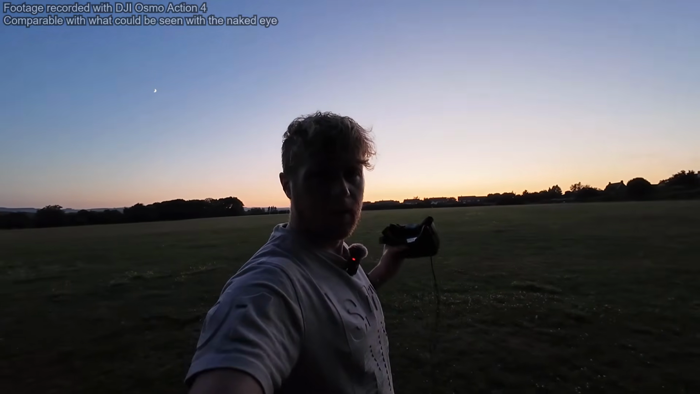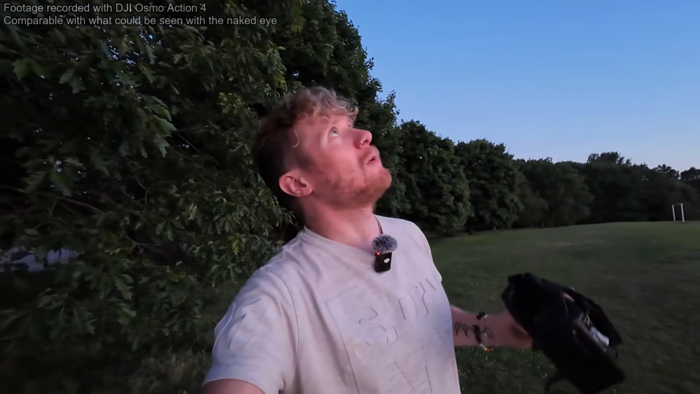Now I think the thing to do next is to test this camera to see how well it performs in low light. And that's exactly what we're about to do now. Hopefully you can see in the background here, the sun has just set. It set around 15-20 minutes ago, so it's rapidly starting to get dark. We're very much entering that twilight phase.